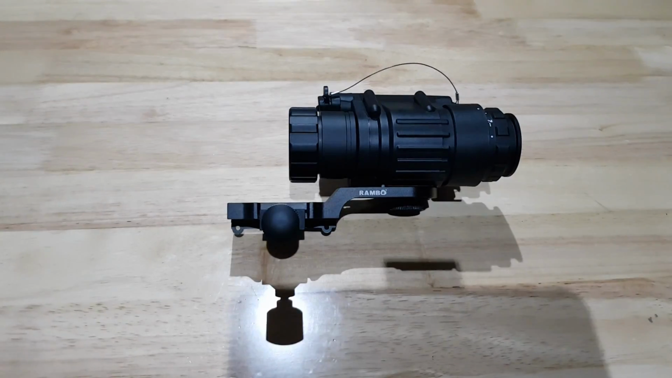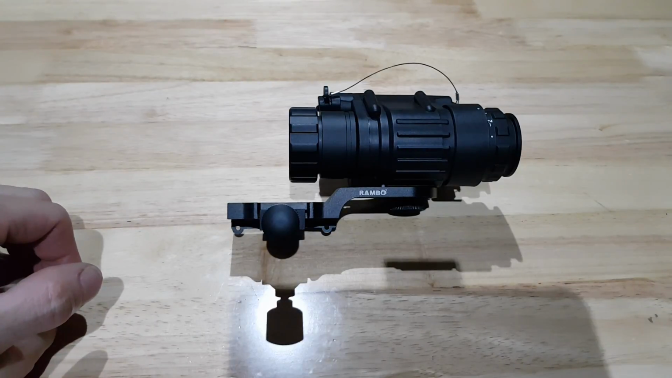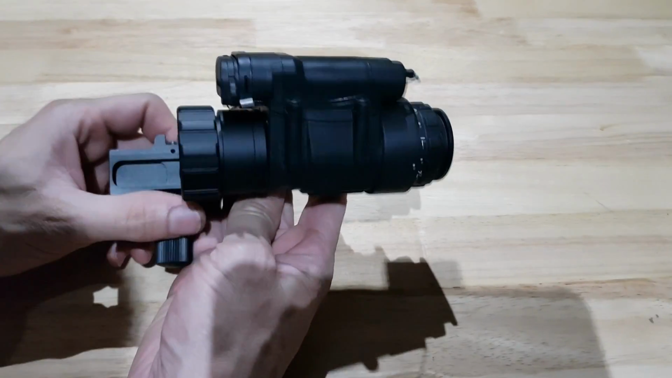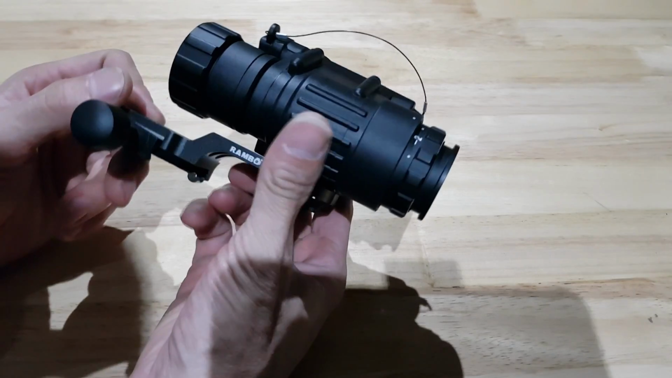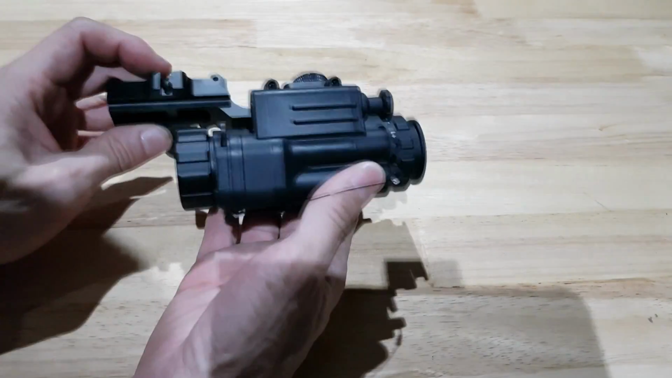probably the best thing I can do here is actually just take the camera off the scope. Oh, there we go. And that's house lights. And so now here it is on the bench. This is the actual unit. It looks like a PVS-14. It's basically molded off the shell, I guess.